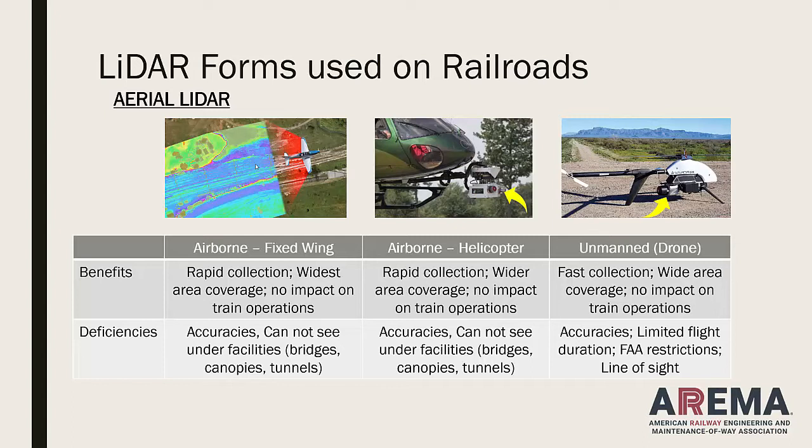So some of the deficiencies: all these things are really very capable instruments, but they have their limitations. Any aerial platform cannot see under things. So if you have platform canopies, or you have bridges, overpasses, or you have a tunnel, those types of facilities will not be picked up by this device. So you have to think about another type of technology to supplement that.